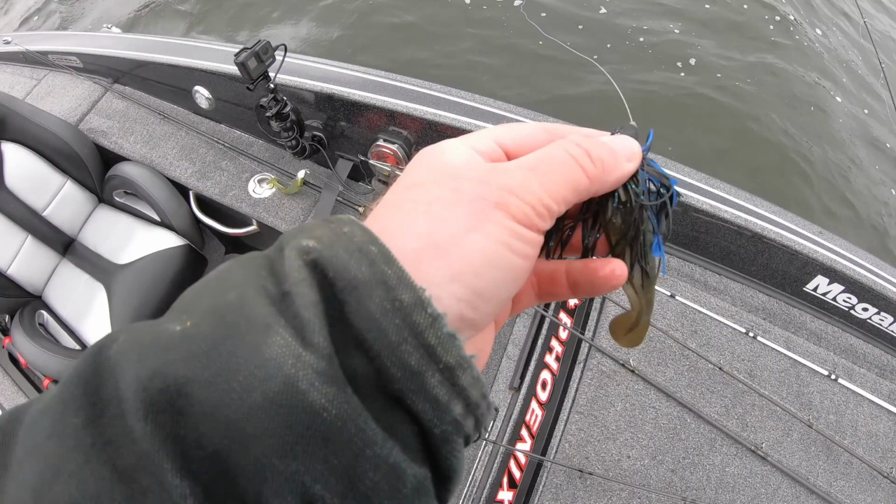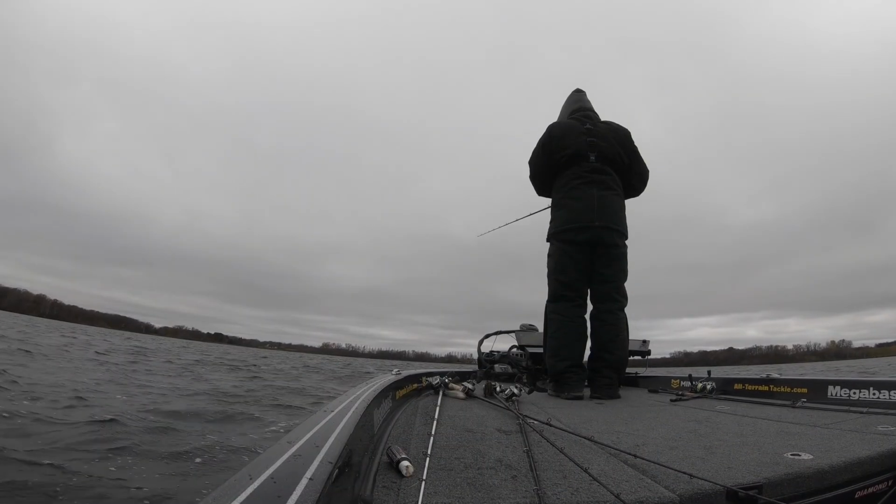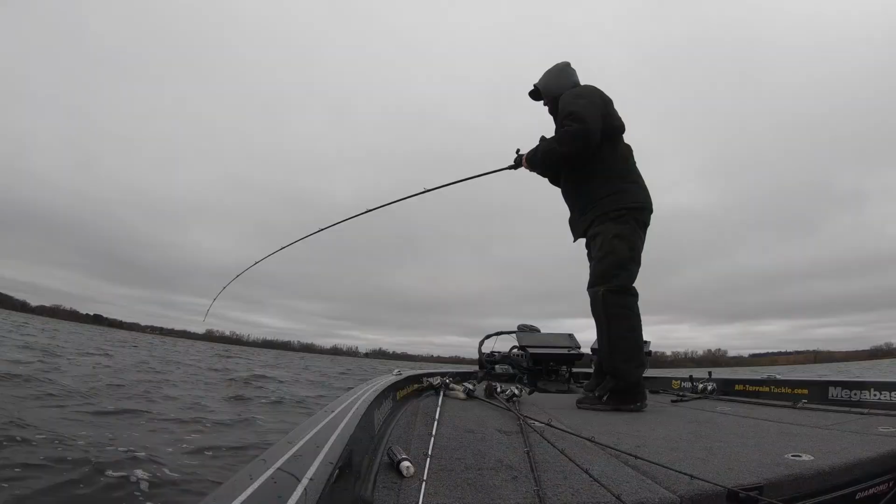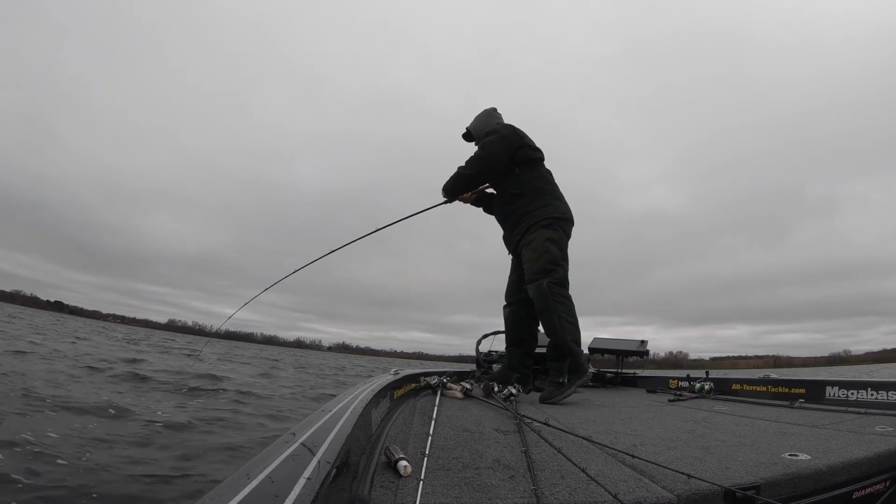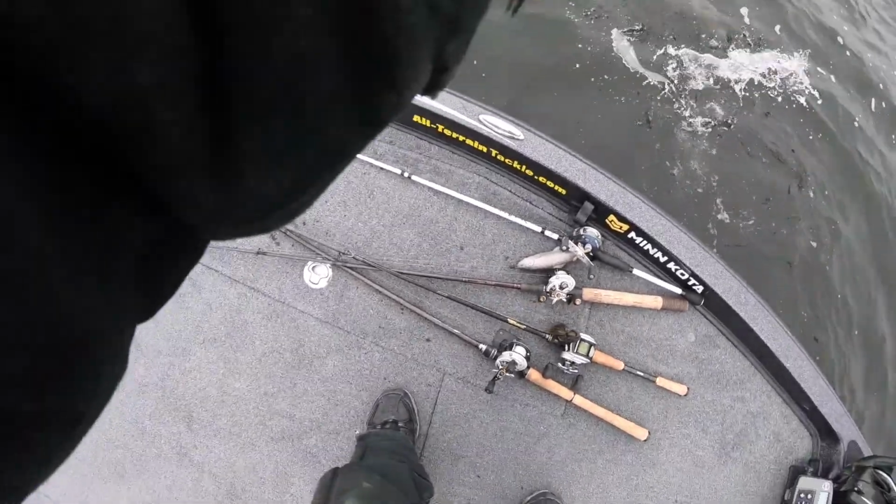Today I'm throwing that jig and spark shad combo on my Megabass Destroyer Warhammer. 7'11", made to launch that thing a mile. It's such a super fun rod to fish with. These cold water bass are so strong. They just surge and never give up.